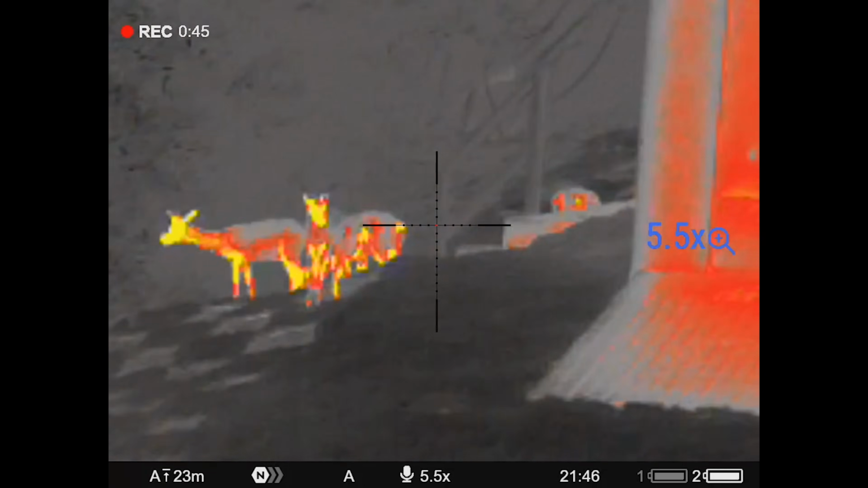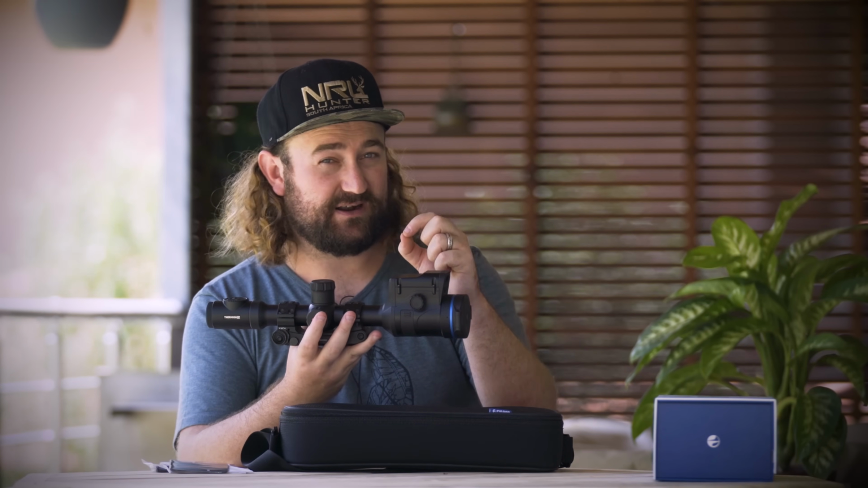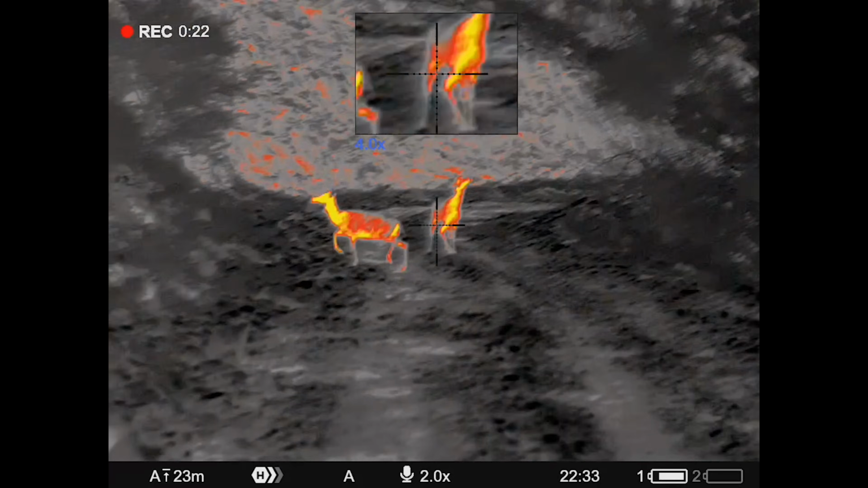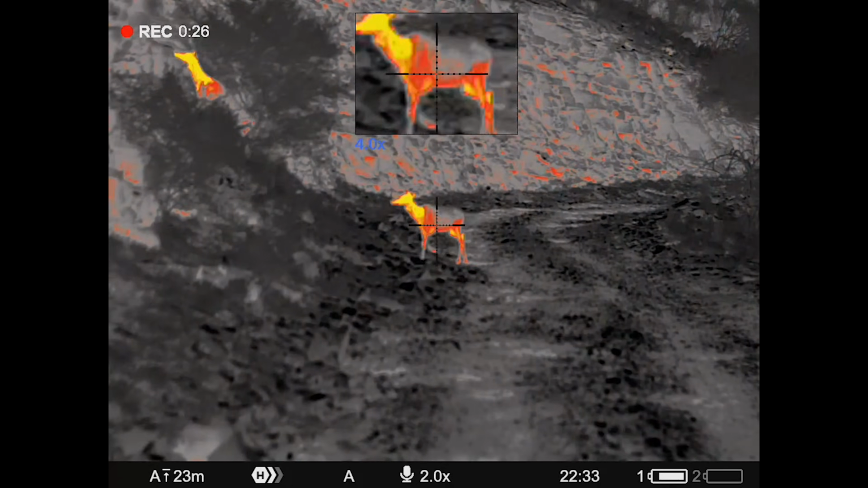The good news though is that they've programmed this so that the reticle actually zooms in with your image, and what's great about this is that it allows you to see finer details in your reticle. When you're zooming into 8 or 16 times, for example, you can really see those spaces between the hold points on your reticle, and it helps you to pick an aim point a little bit better.